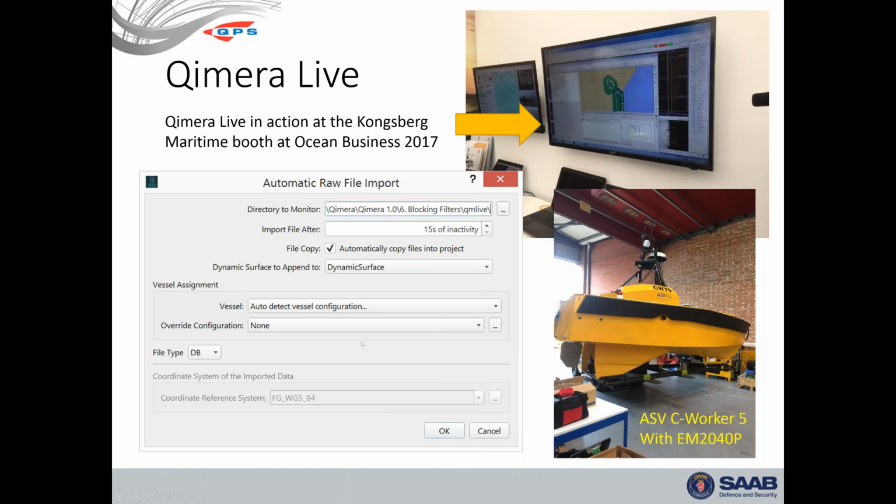This was used live at the Ocean Business Kongsberg booth, where they had the ASV Seaworker 5 out running with, I believe, an EM2040P. They had that running the whole show, and at their booth they had Qimera Live running, and you can see that up here, where this was out running around and collecting data, and every time a new file became available, it would be imported automatically and added to the map. So that ran successfully for several days straight.